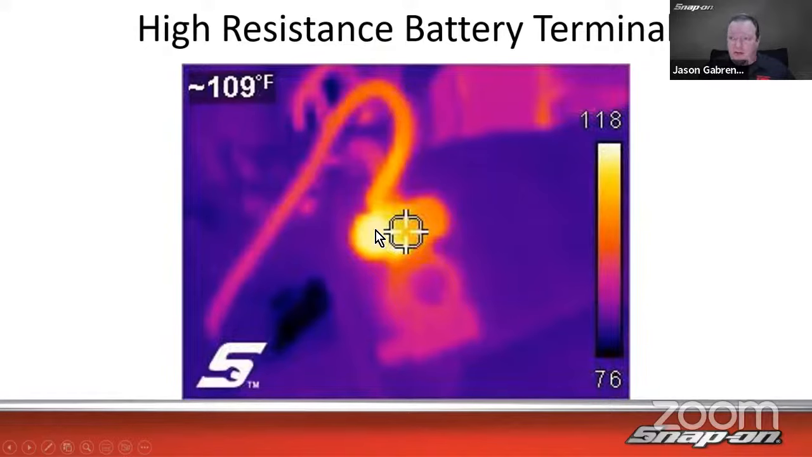So we can see how the wire there is rather warm, but very, very warm. 118 degrees, 109 in the middle. So 118 degrees Fahrenheit there. That's pretty darn hot. And when we have high resistance, such as in this case, it will generate heat. So that's how we can see that. We see the heat.